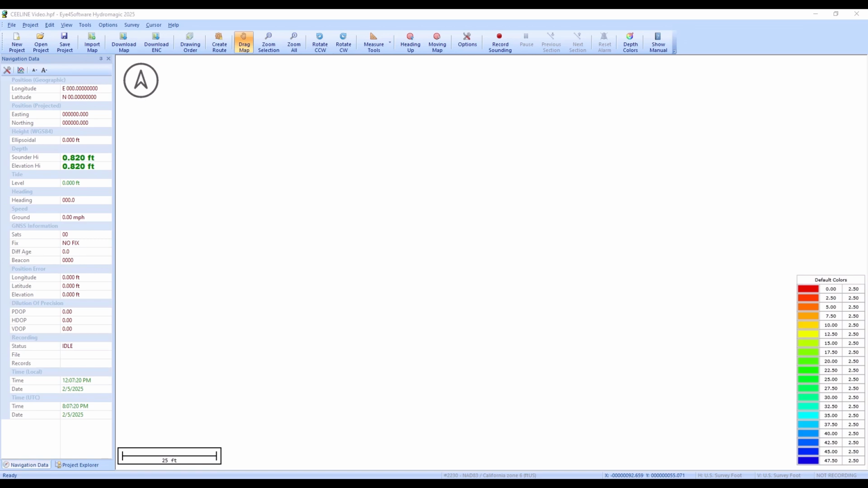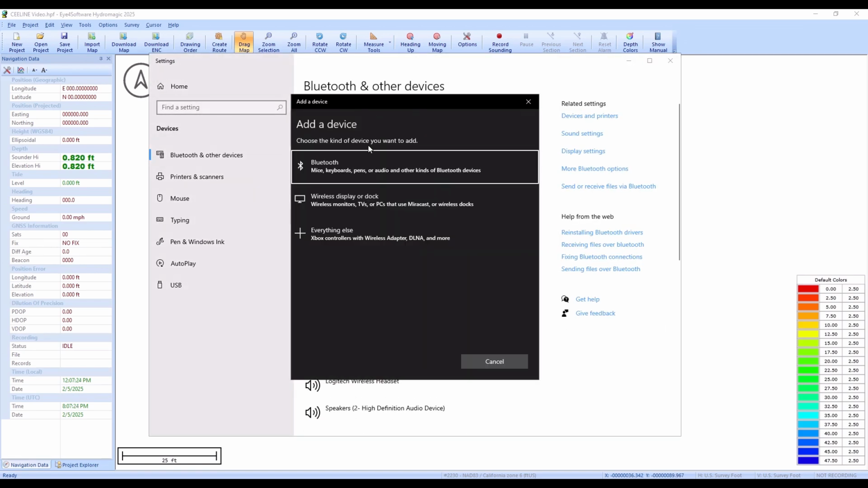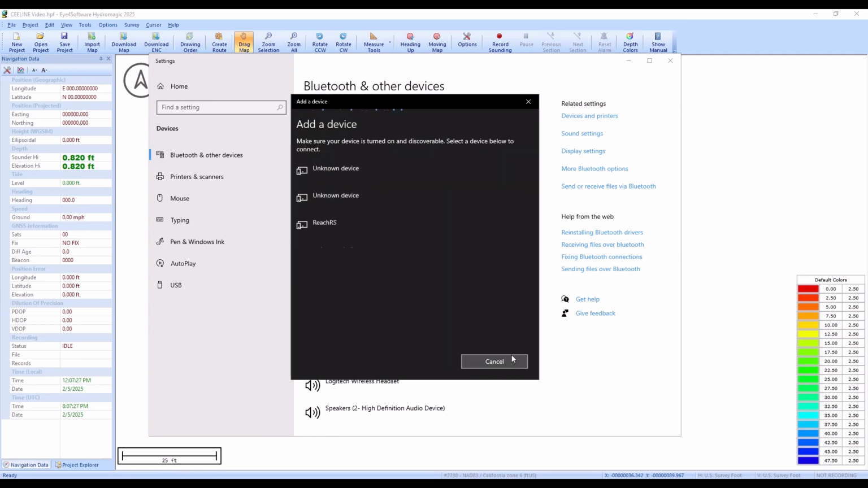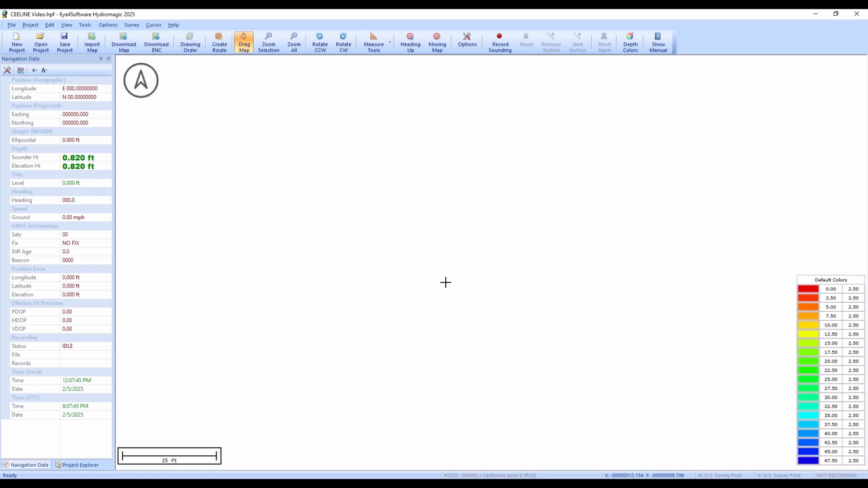So I'm going to go to the Bluetooth menu, add the device. Okay, so Reach RS. Okay, so that's good. So now we have our GPS device paired.